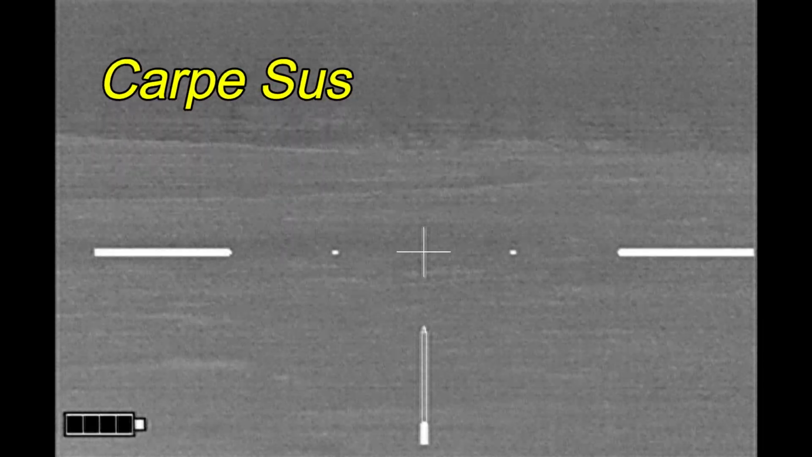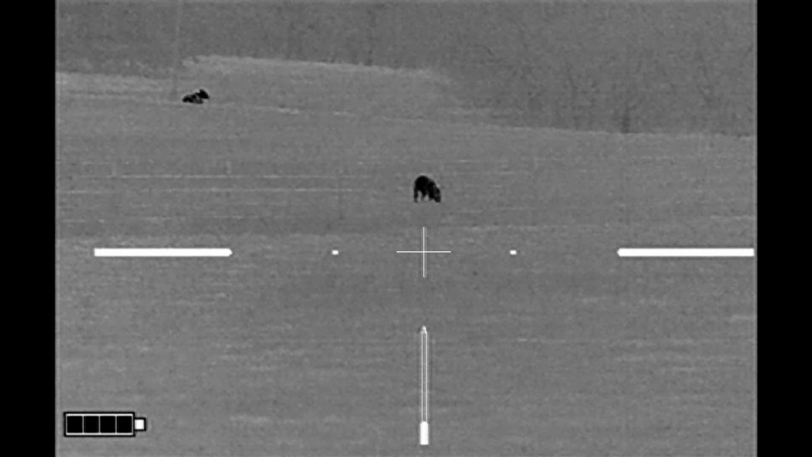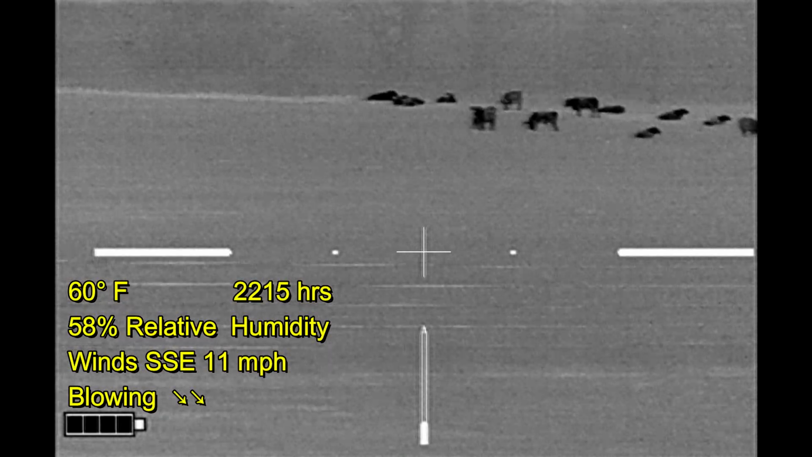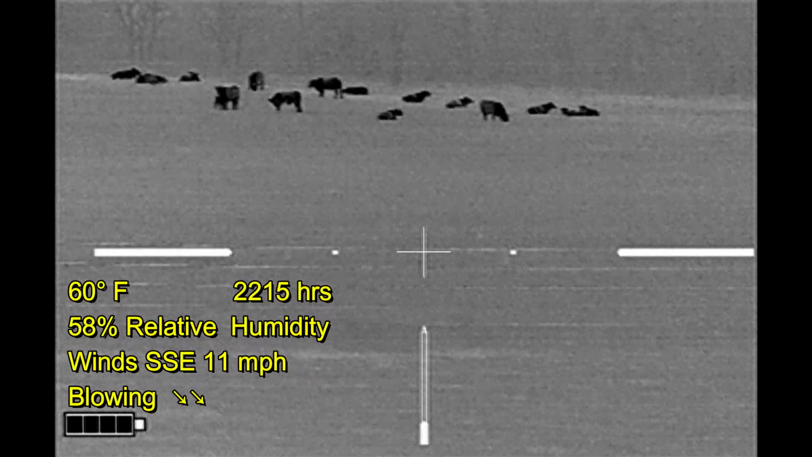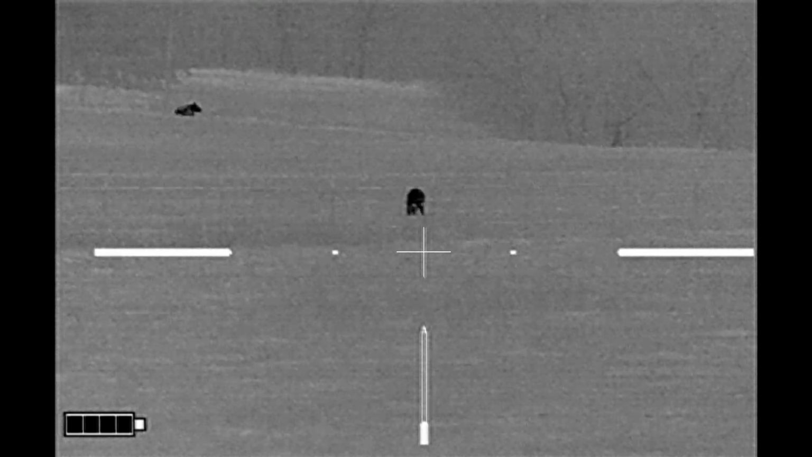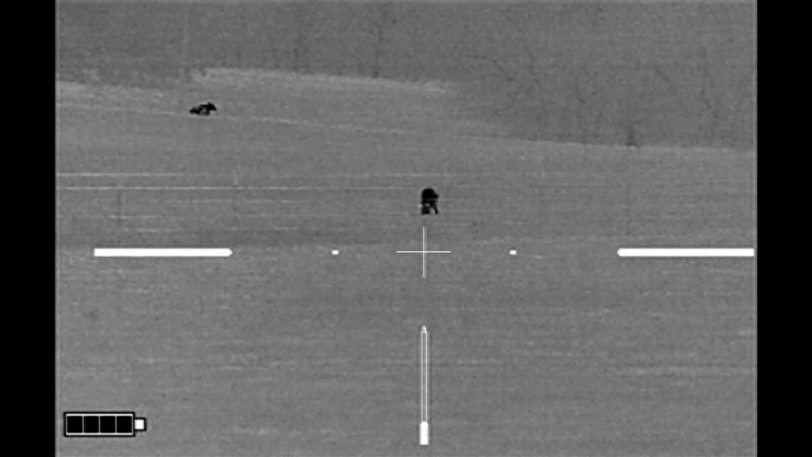And Carpe Sus, the only hog of the night. This is a hog out there in the pasture eating the winter wheat behind a brand new fence. Got cattle off in the distance. Wind is definitely my favorite at this point. The only problems I'm having are with traffic on the roadway, lighting me up as it drives by.